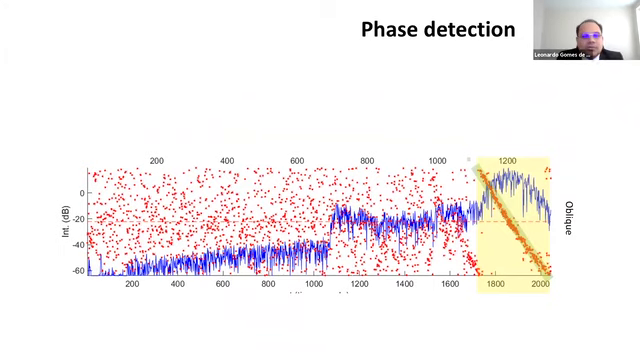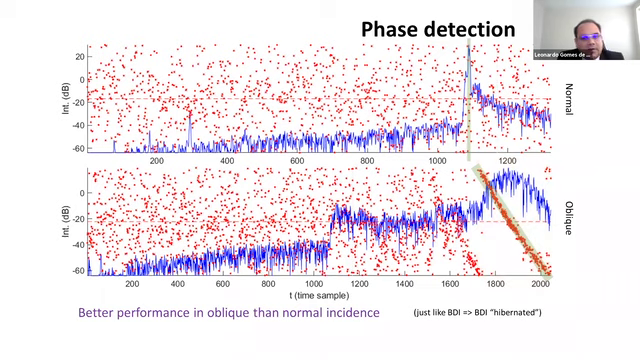Phase detection uses the same envelope defined by amplitude detection. And as you may remember, they have a better performance in oblique incidence. Oblique is this case, and a normal one. Performance is better here. Note that this is the same situation as BDI. So as a result, the manufacturer seems to have left BDI aside, using only time series in their bottom detection algorithms.